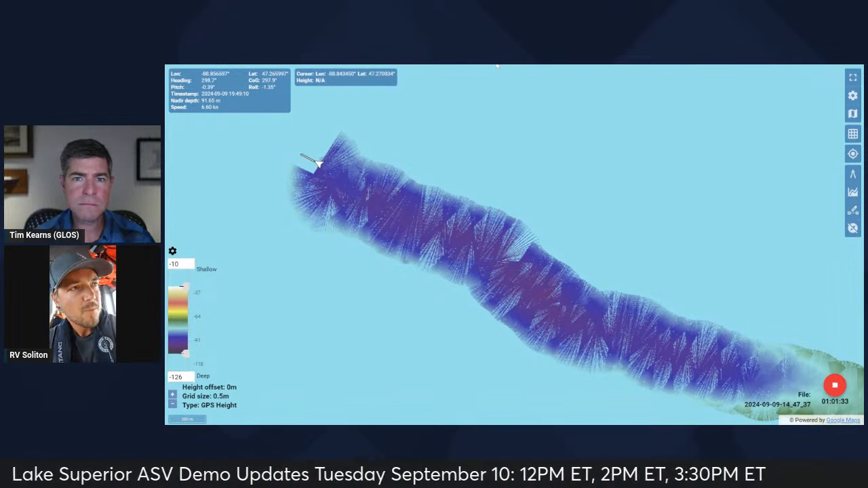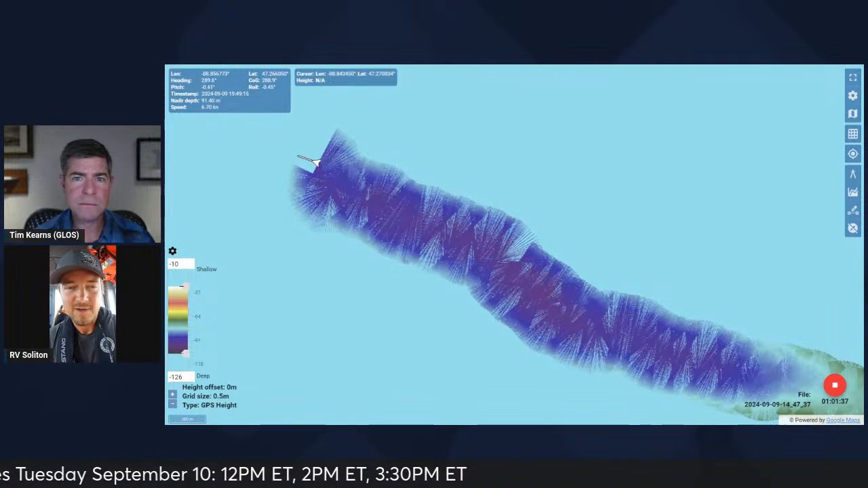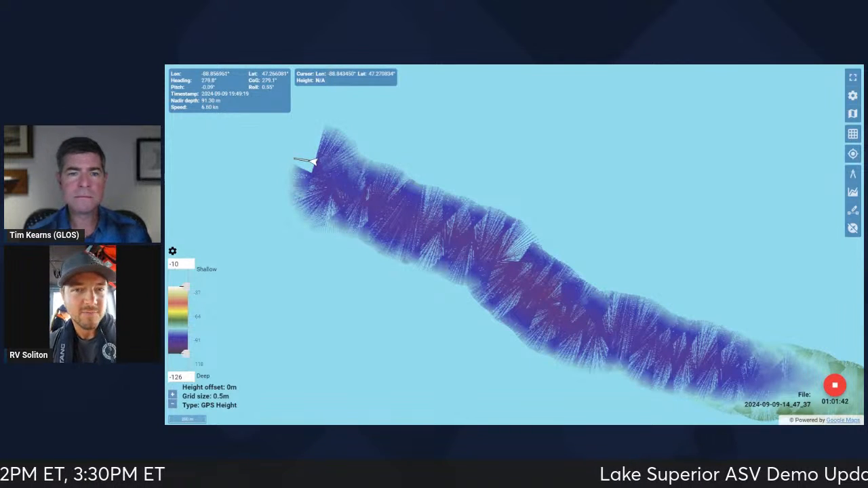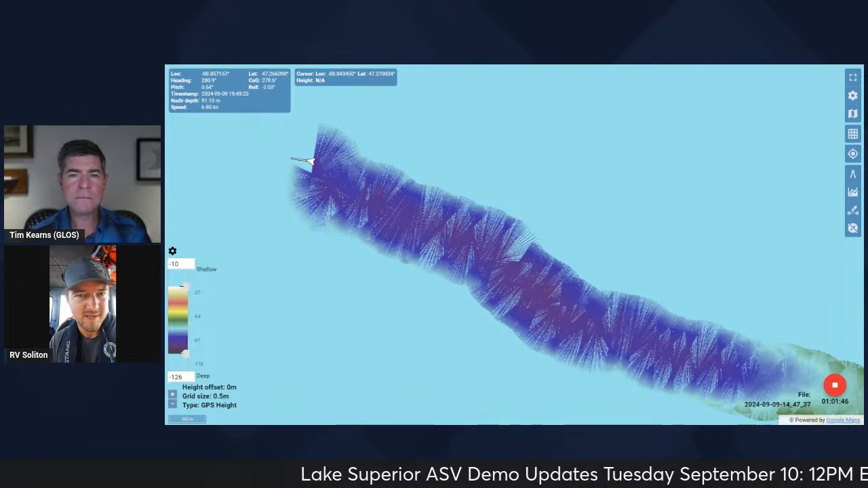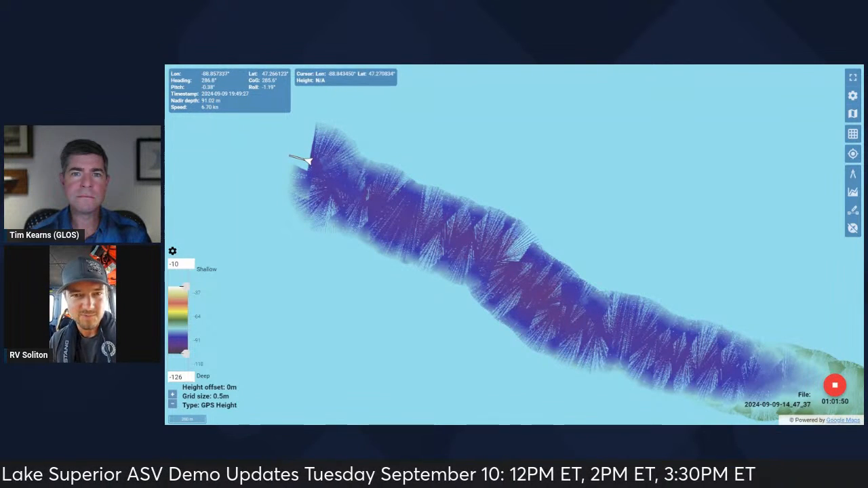By doing so, we can decide if it warrants further investigation with, say, a different piece of equipment, for example, a remotely operated vehicle, an underwater vehicle with a camera on it, that we could drop down to the depths and take a closer look.